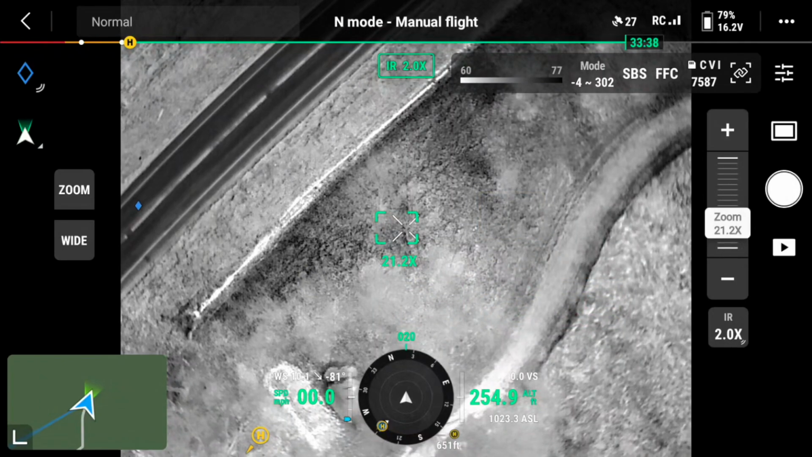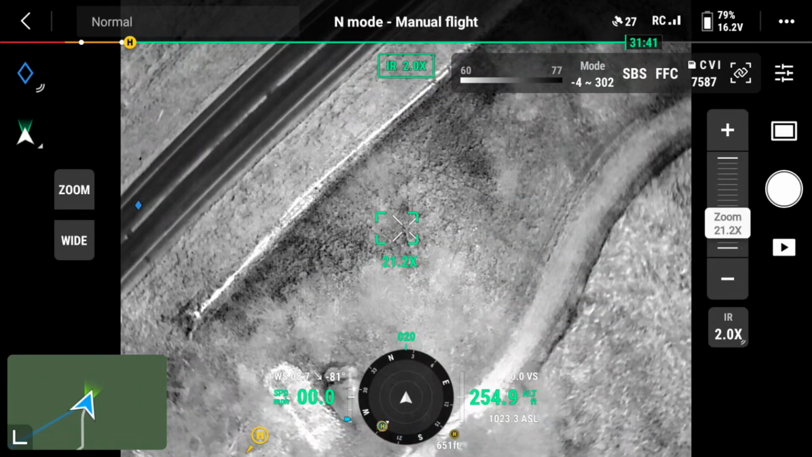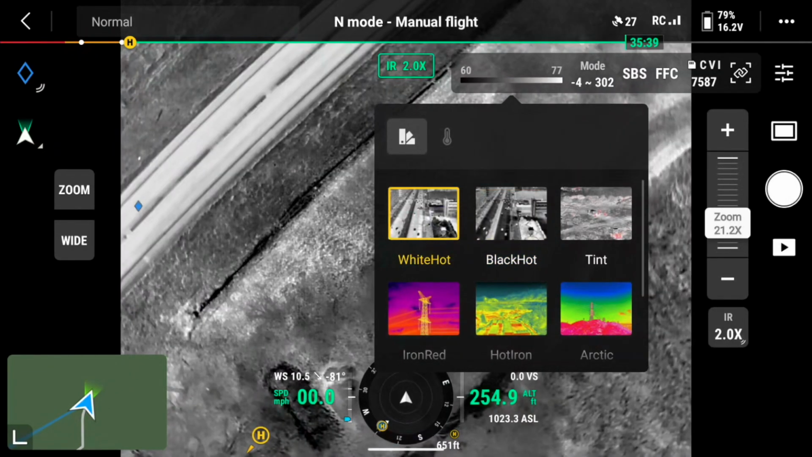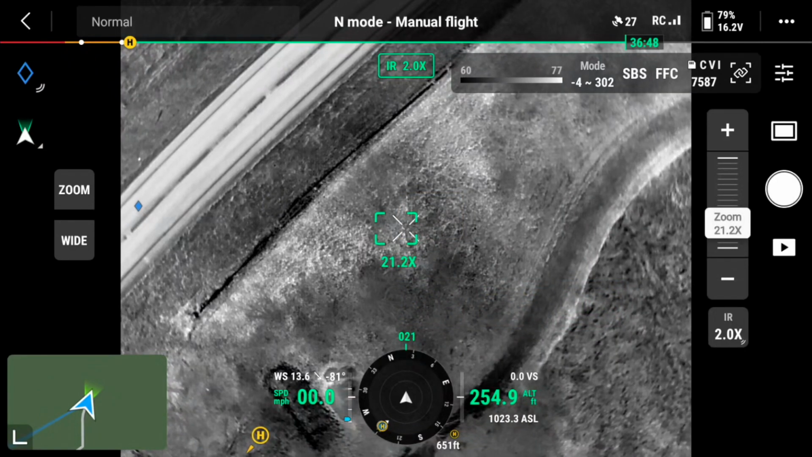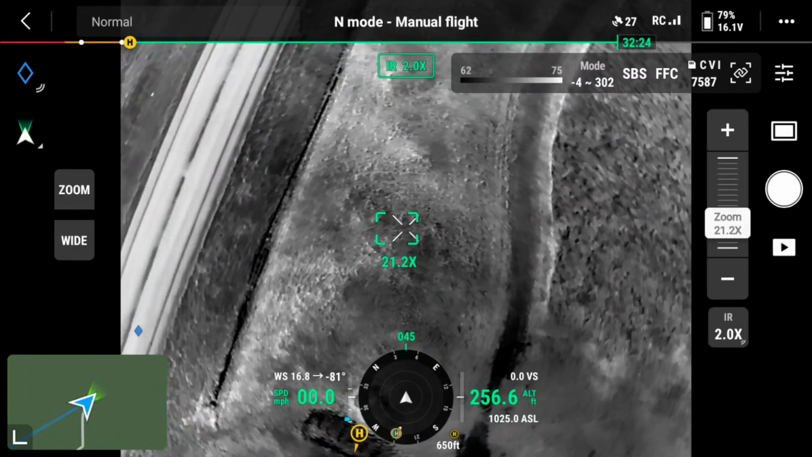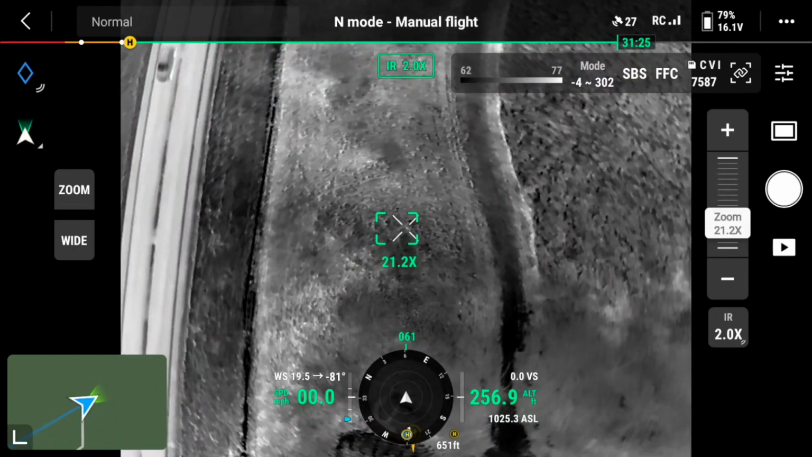Here you'll notice I switched to black hot mode, which completely changes the configuration. And now things that are black are the hottest, and that didn't work out very well, so I switched right back to white hot mode. And you can do that very easily with the Mavic 3T.